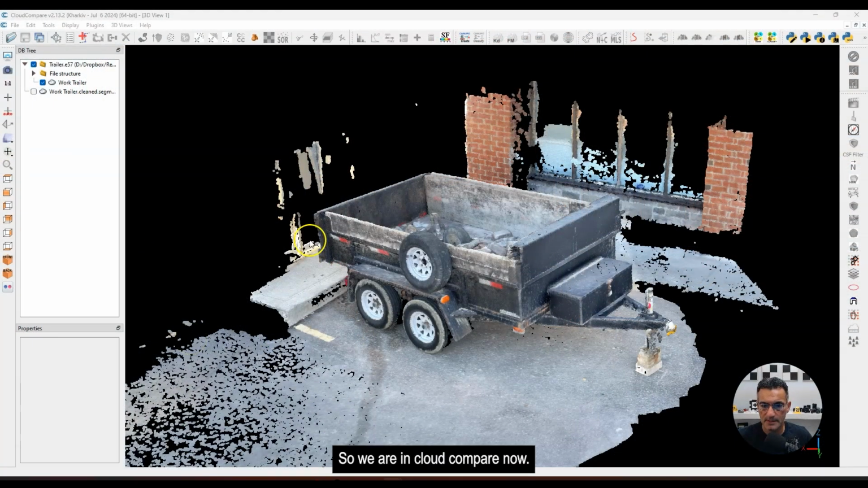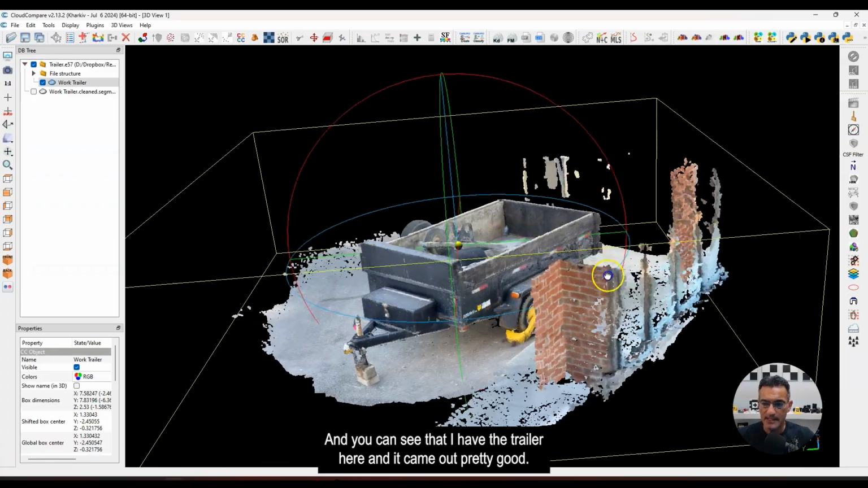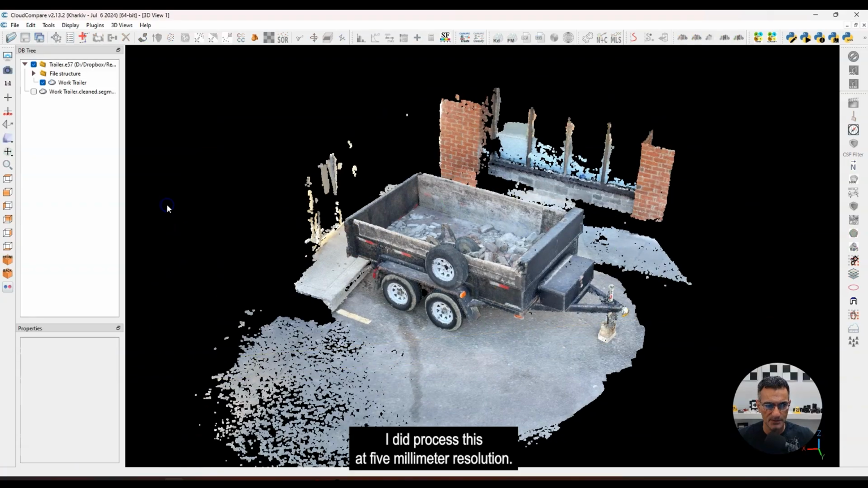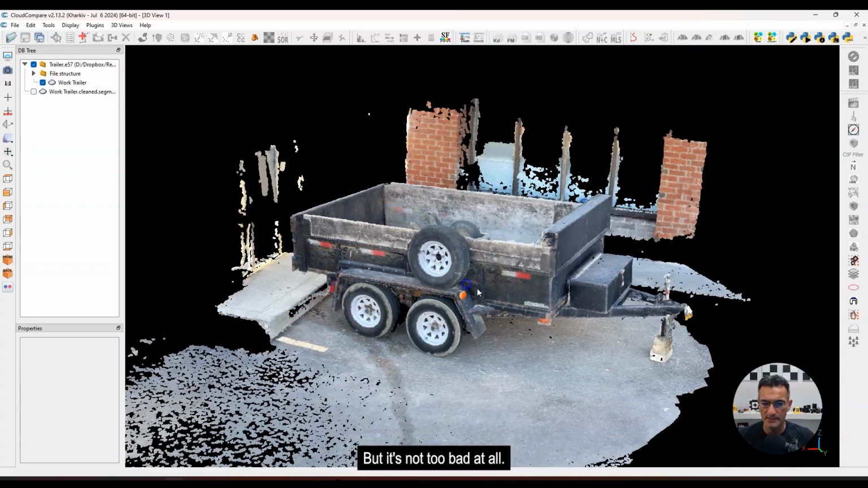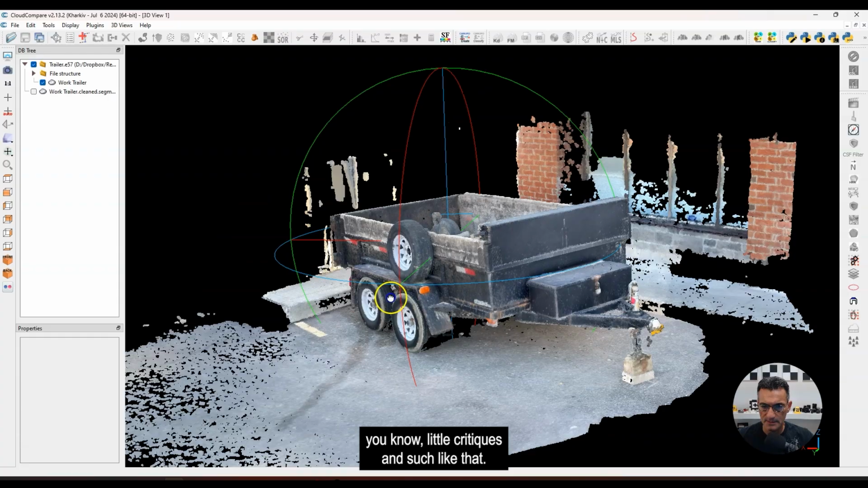Okay, folks, so we are in CloudCompare now, and you can see that I have the trailer here, and it came out pretty good. So I'm just looking at it all around. Now, I did process this at 5mm resolution, and if I had processed this at a lower resolution, it would have come out maybe a little bit more crisp, but it's not too bad at all. I mean, it's fairly complete.